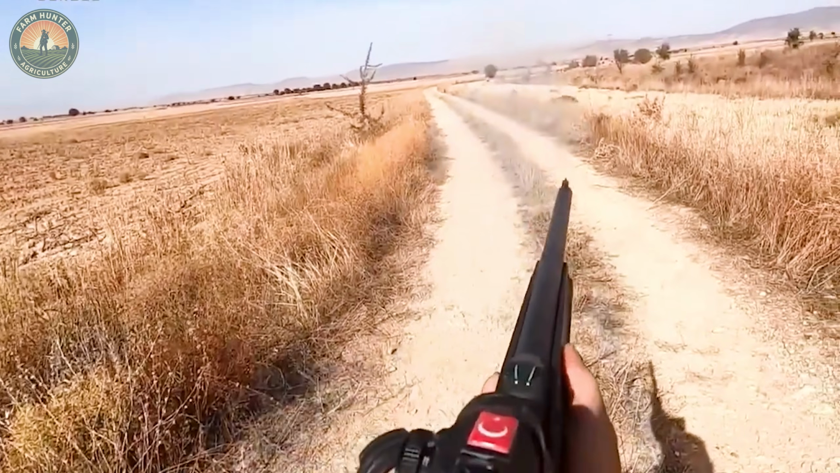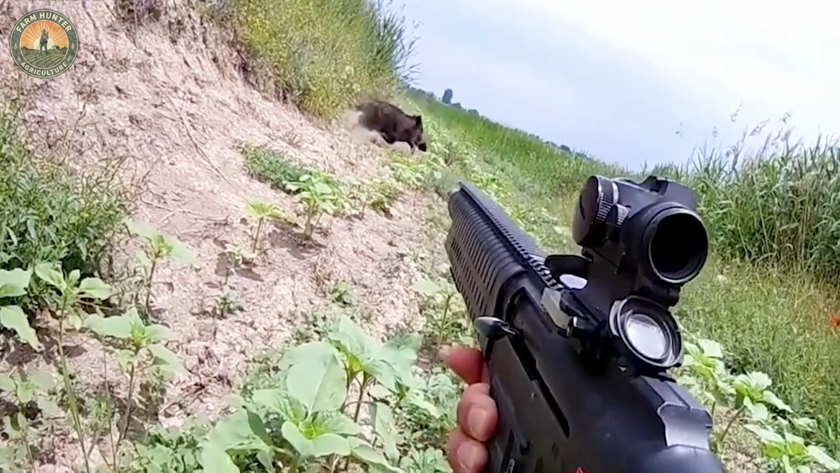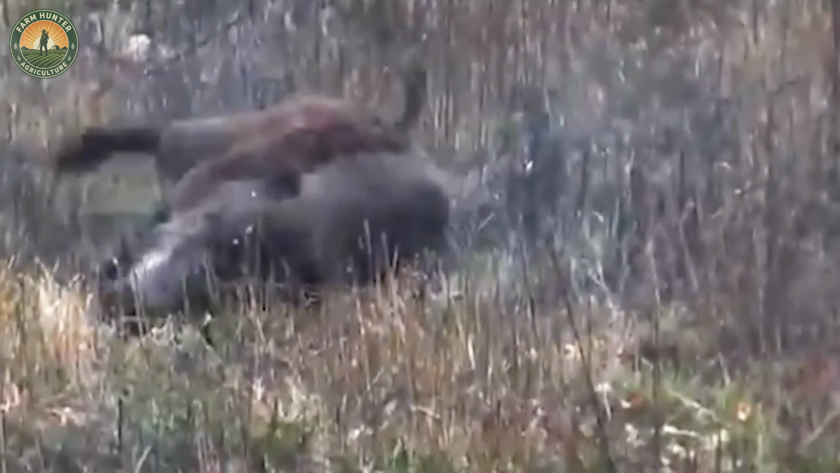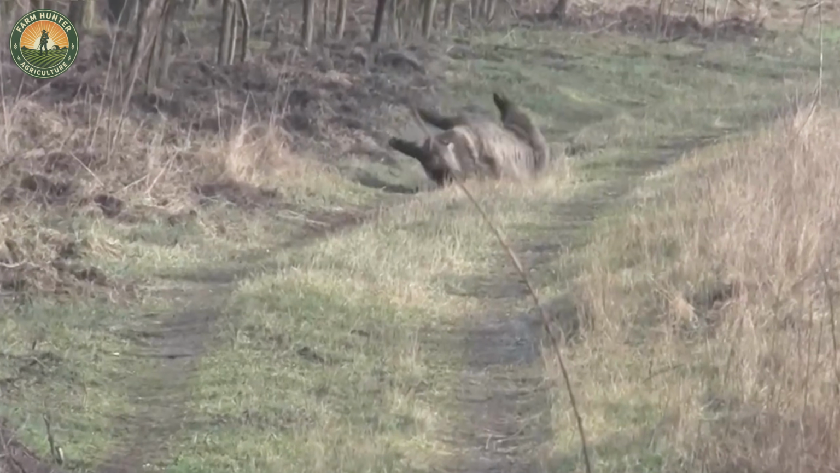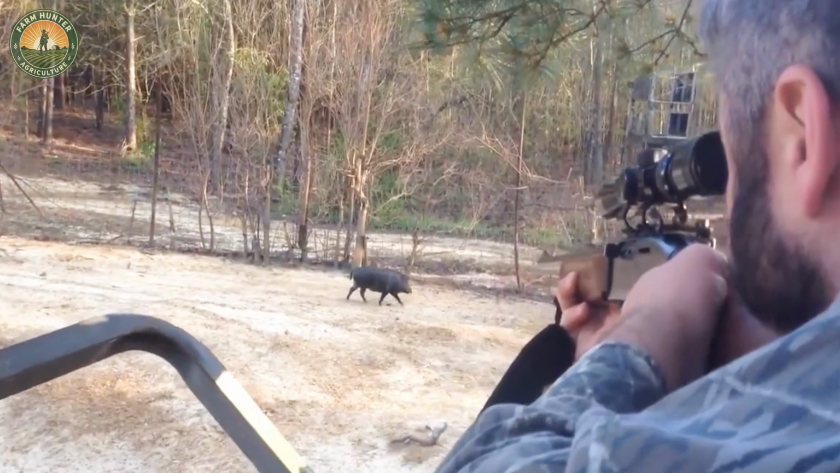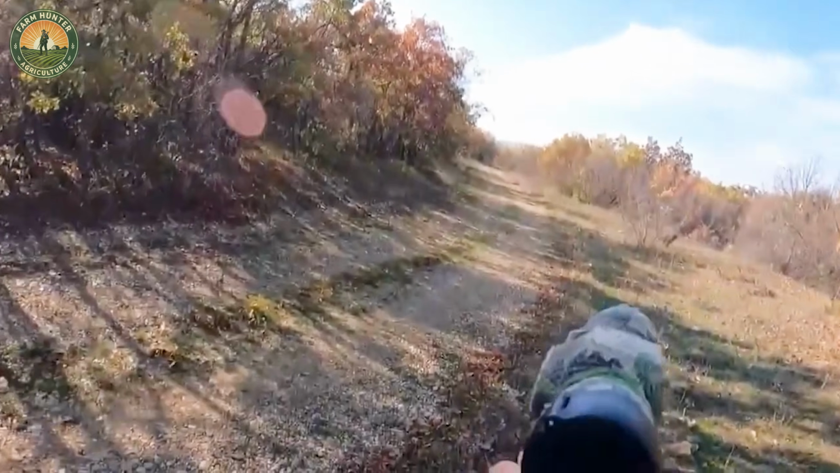Moments later, we received reports of a whole herd hiding in a cornfield mid-harvest. We raced over, and chaos erupted. The boars poured out like a raging river. Bullets flew, yet only one went down. With so many still on the loose, it's clear this hunt is far from over. Tomorrow we return for round 2.